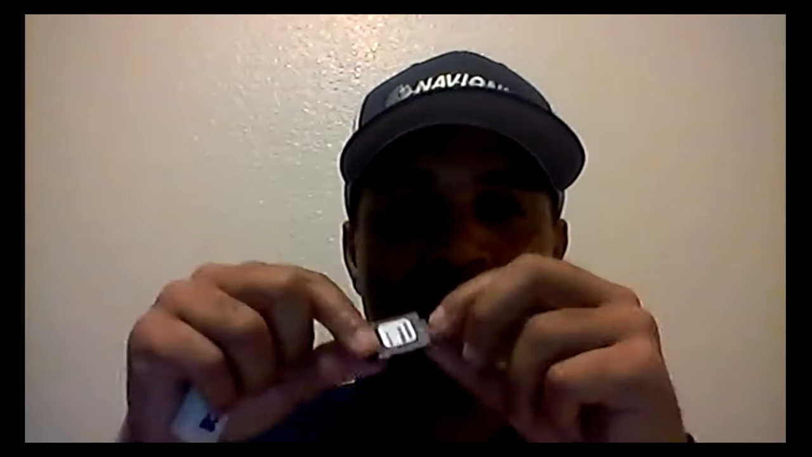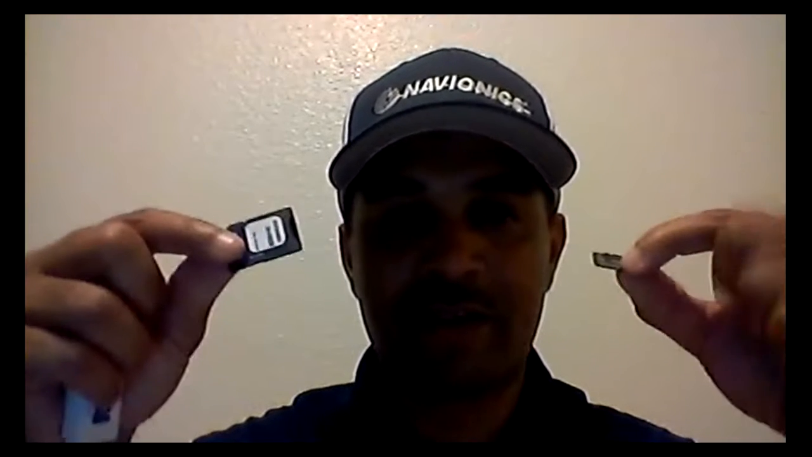Another question that I get a lot of emails about is, hey, I got a new unit, I got a Navionics card, but my unit takes a mini card. The mini is inside of the big SD card, right? The other question that I get is, can you record on this card? You cannot record on this card. If you're going to do sonar logging or recording your data, you need a blank SD card.